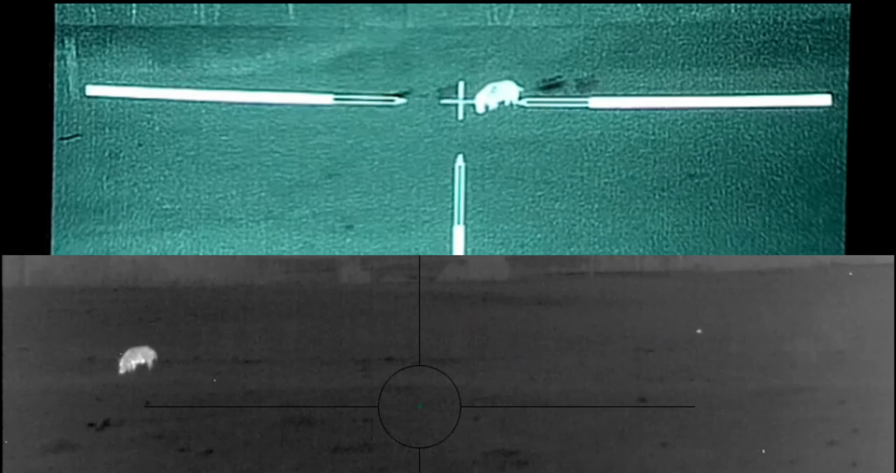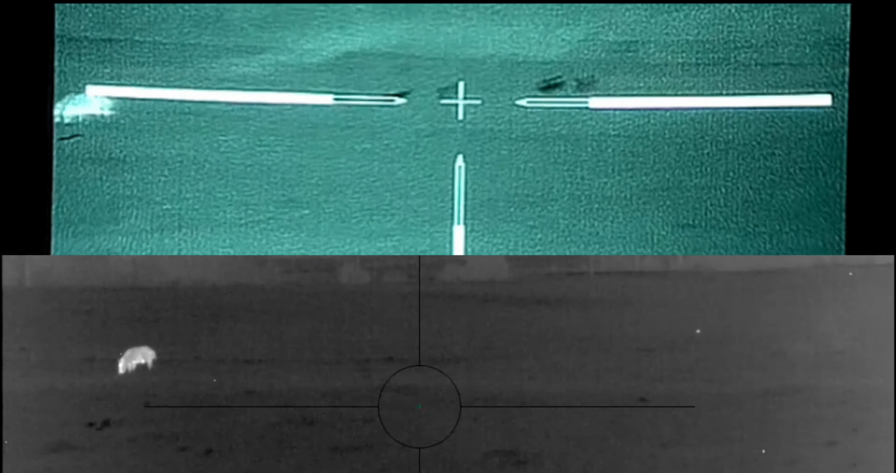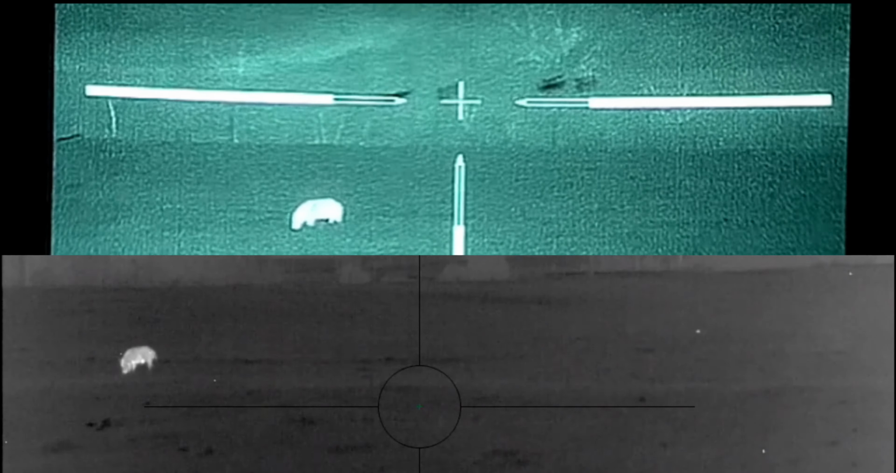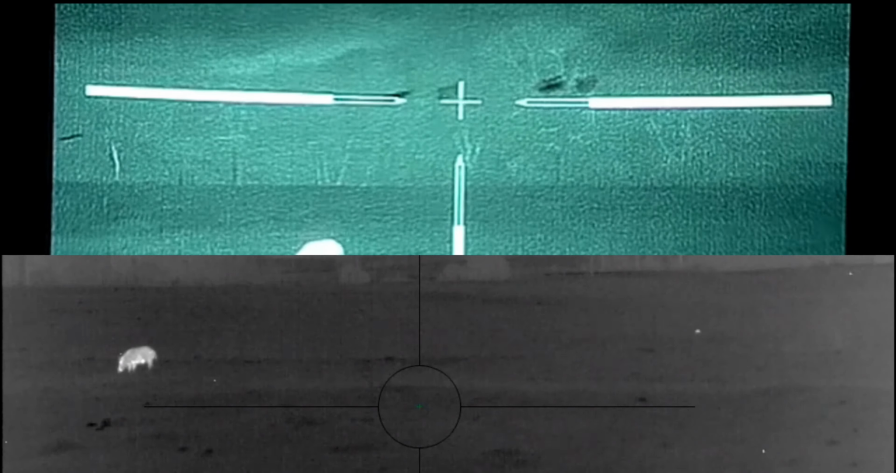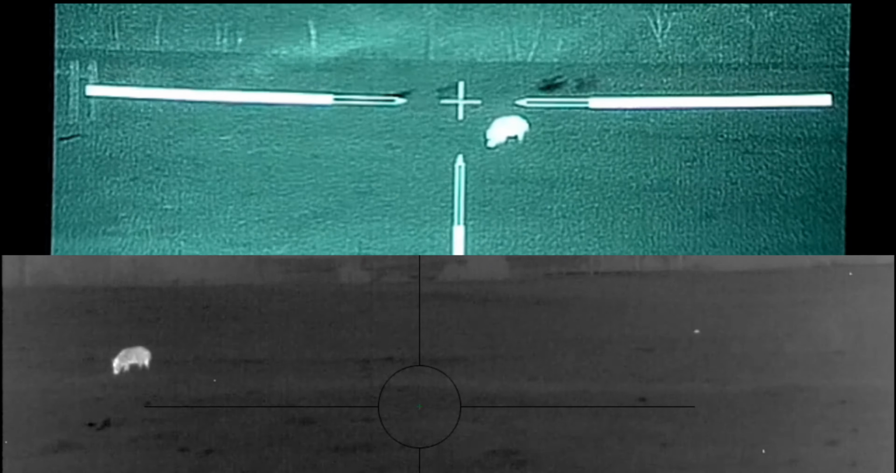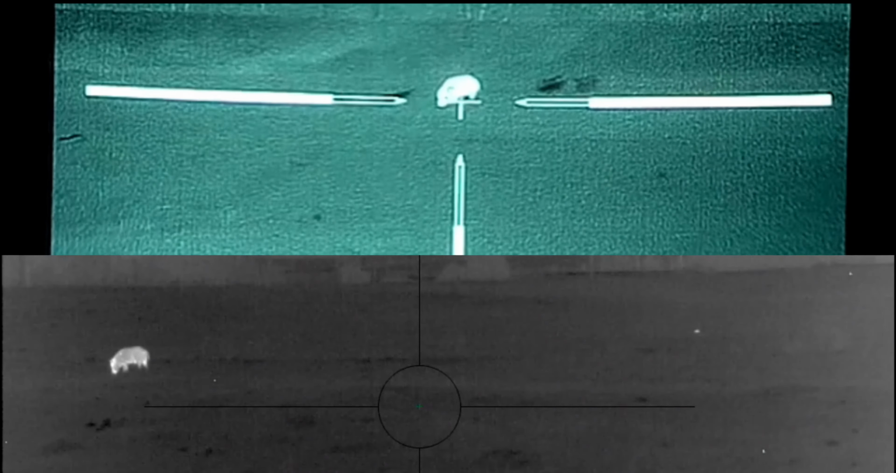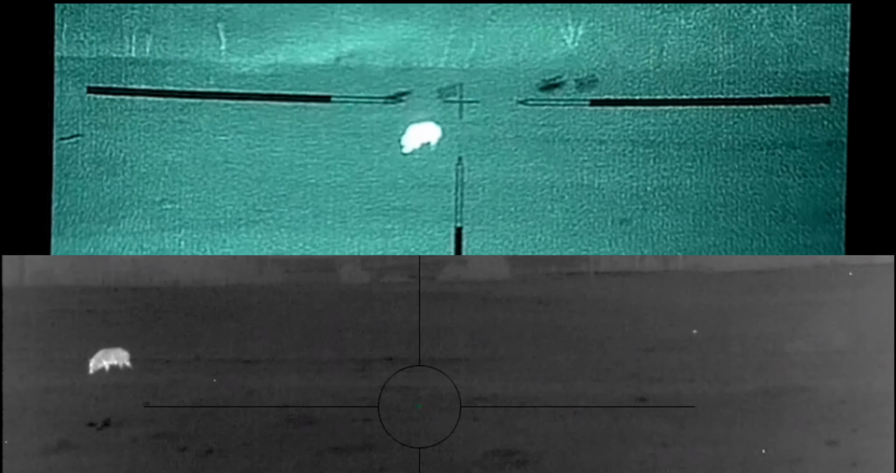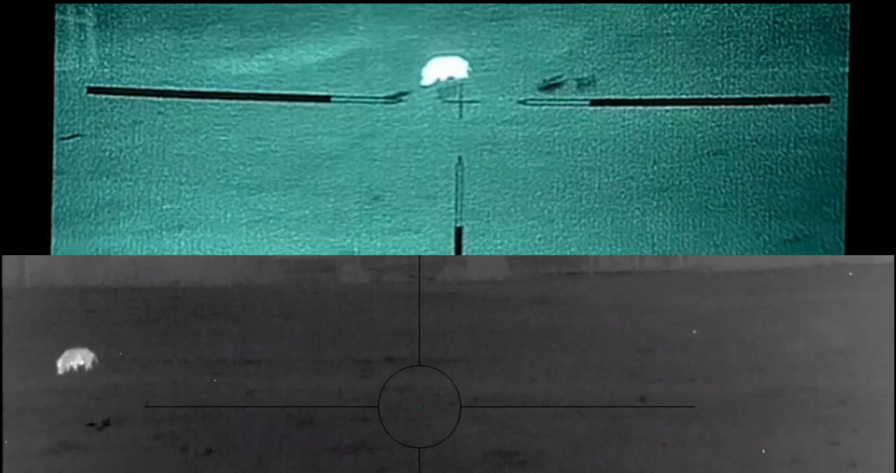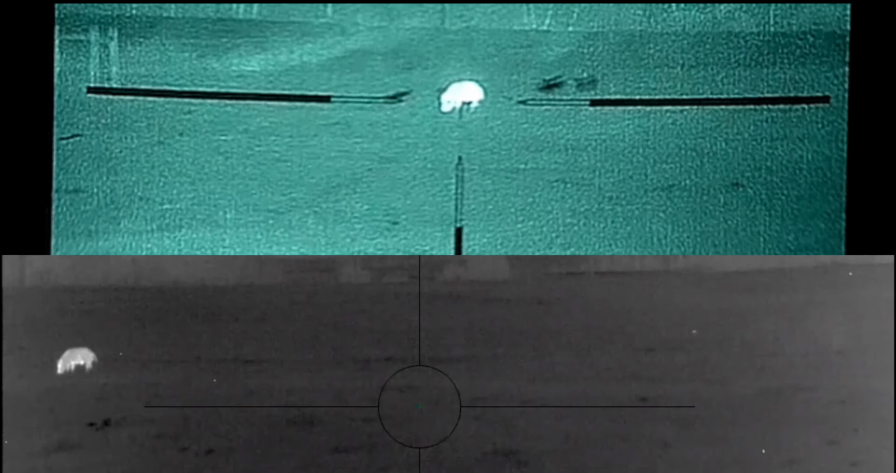But either way, we had a great, wonderful, fun night. Good group of friends that we were out with. And I hope that little stuff like this just helps y'all make your decisions on what kind of features you want on your scopes. So that way when you're going out and buying stuff, it's just little things to think about.